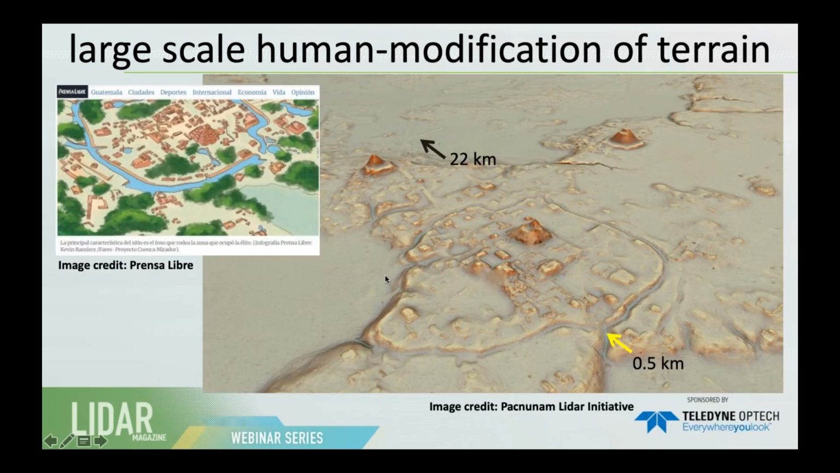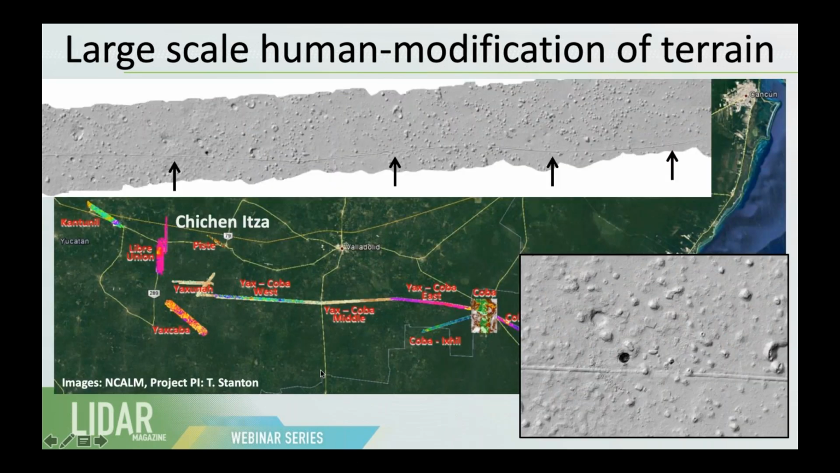And if you think those half-marathon-long causeways are impressive, here I have a sample from the largest causeway that is known in the Maya world. It goes from a site called Yaxuna, south of Chichen Itza in Yucatan, all the way east to a site of Cobá.